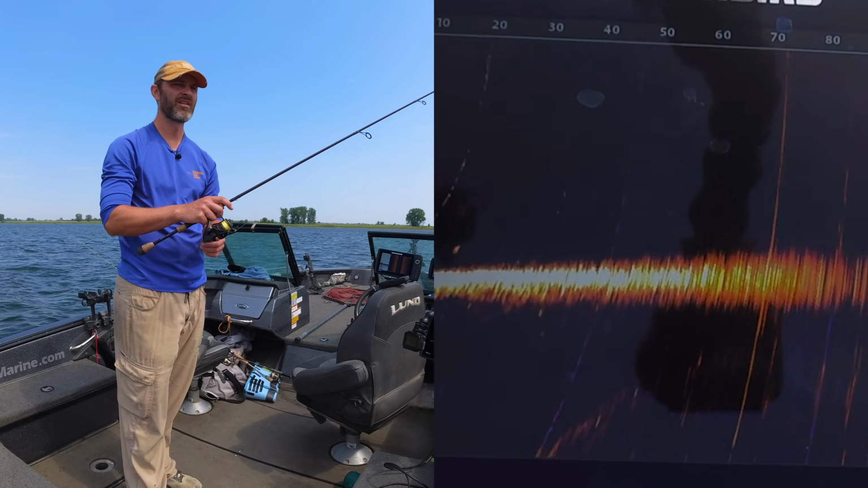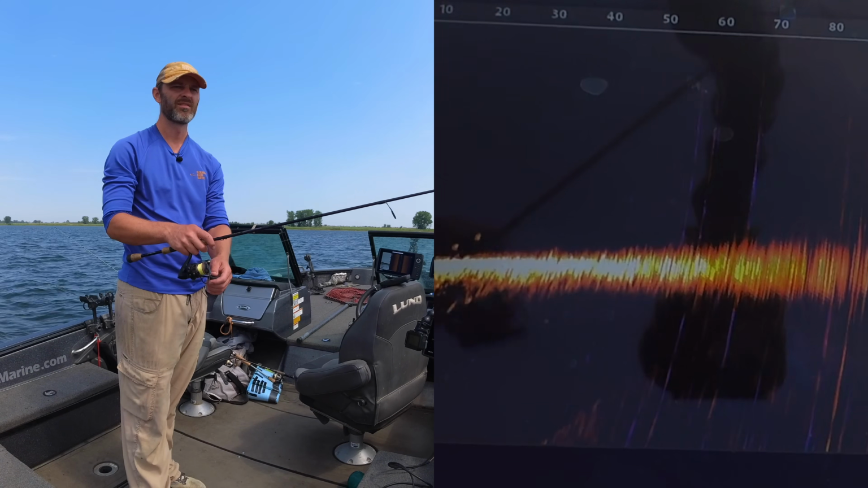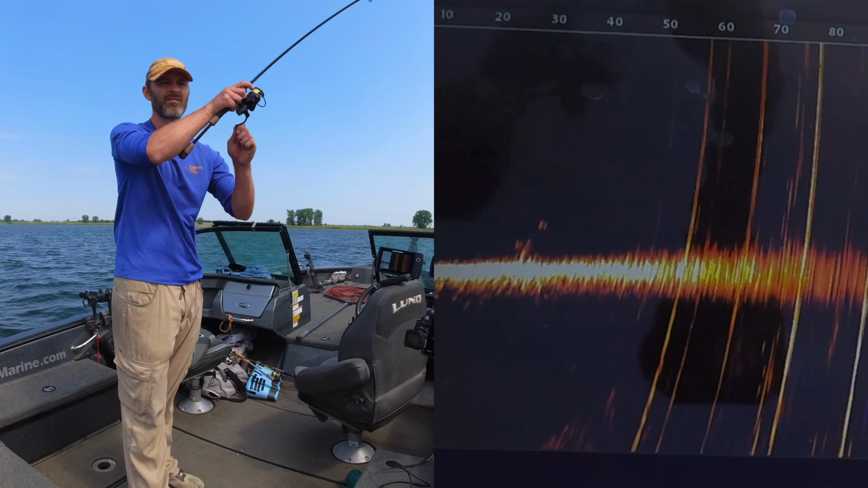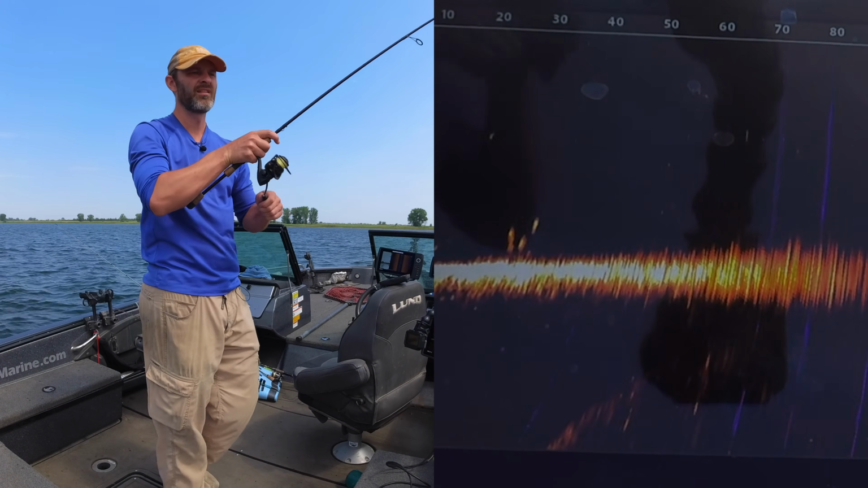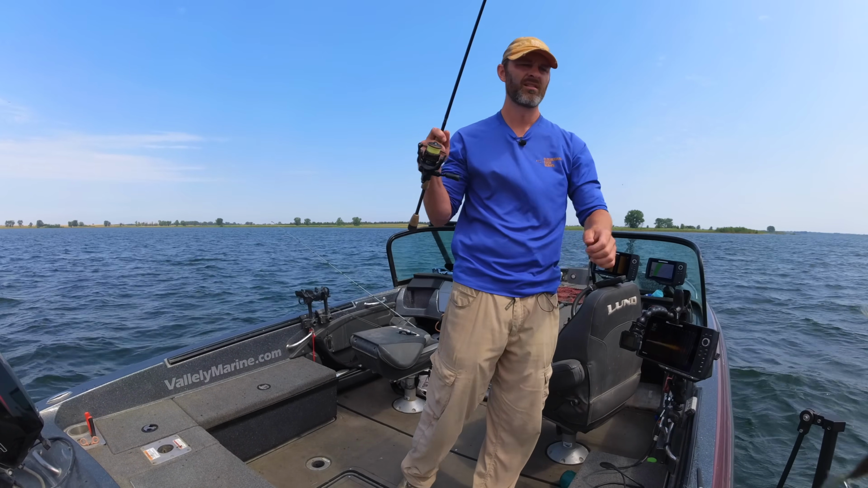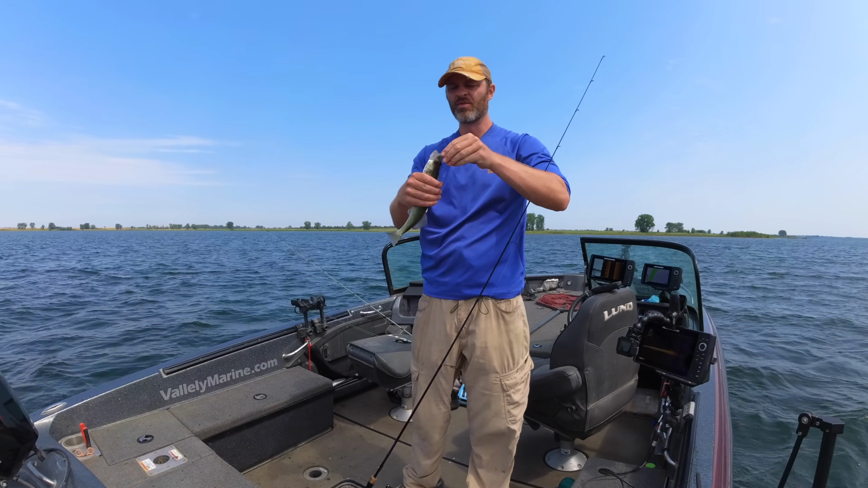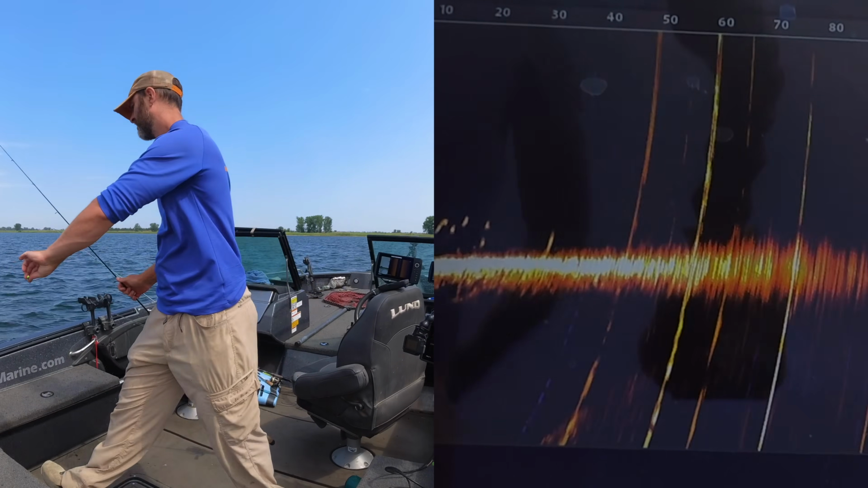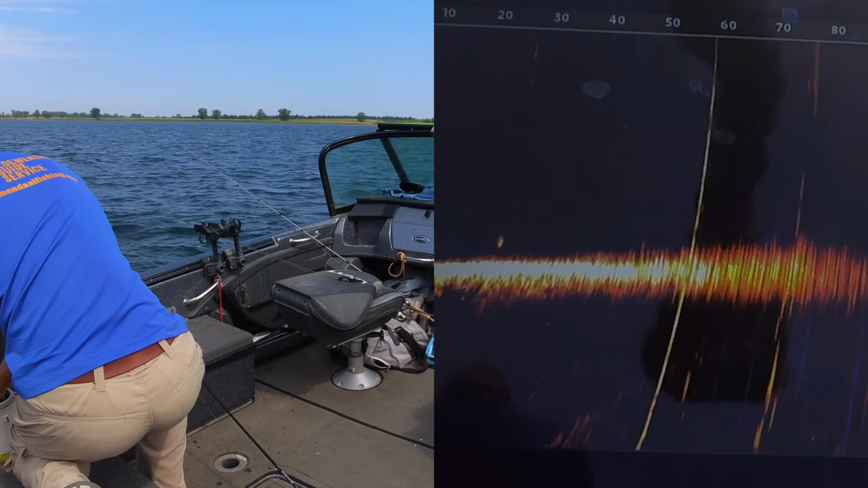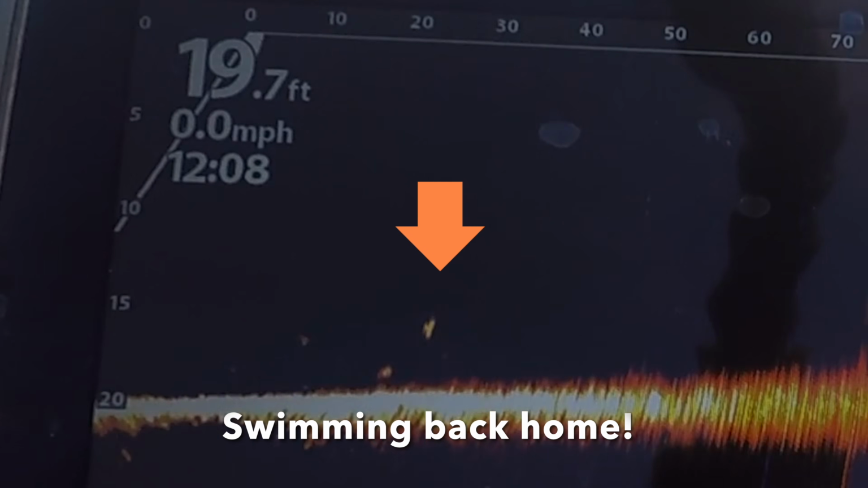So if you got them off screen and you're missing them, and your cast is good, ooh, bite and let go. Got him that time. Feels like another willy. Oh yeah. Now we're doing it. 2 in a row, baby. Let's do it again. Reload the night crawler. Just a good little halfer.